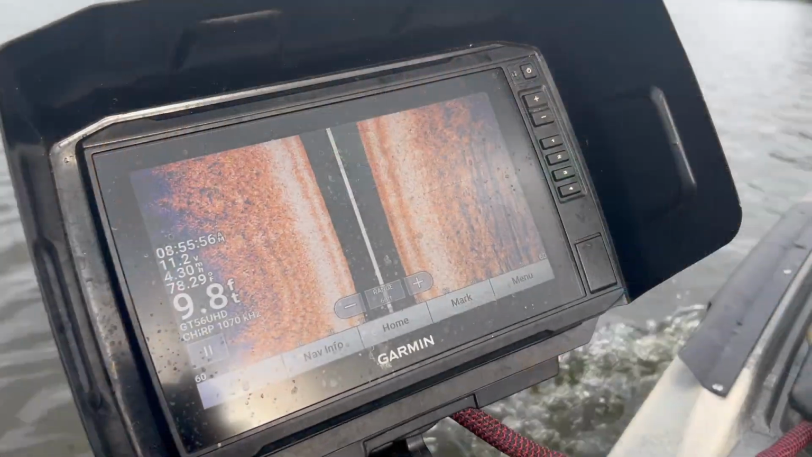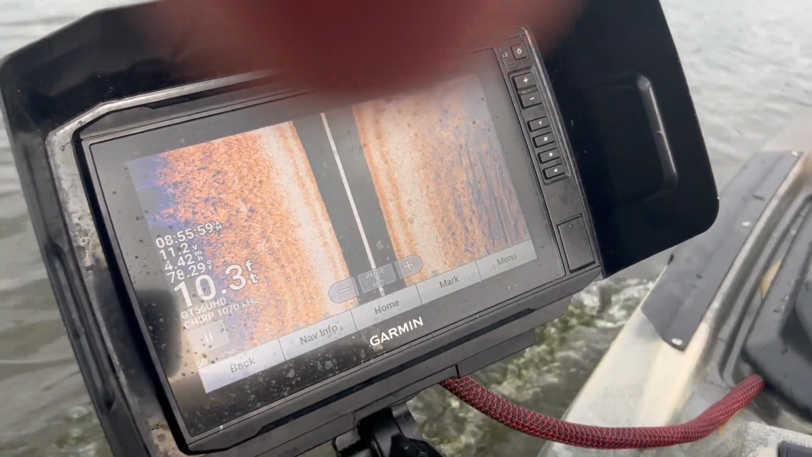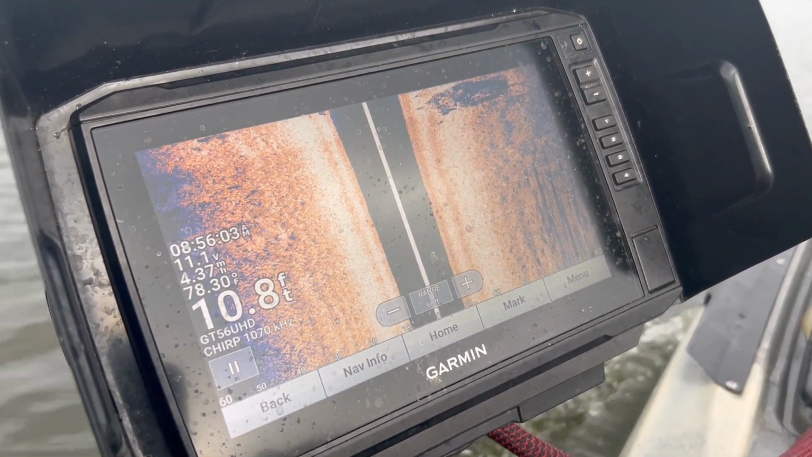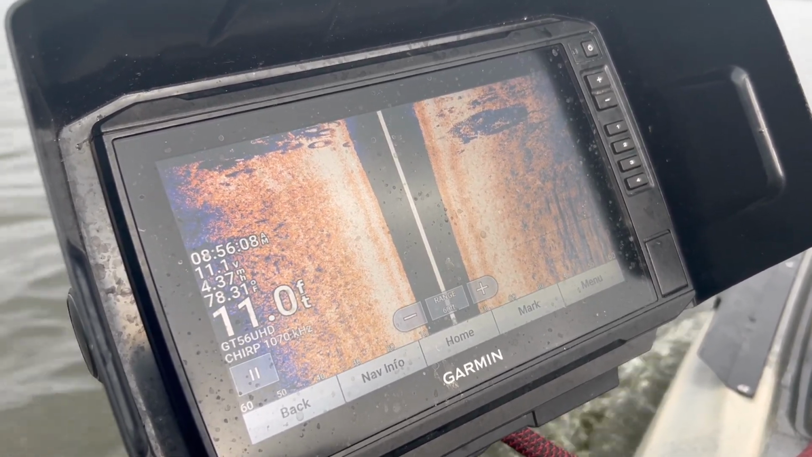But whenever I locate a structure that I want to fish, I get closer to it and I decrease the range, maybe down to 40, maybe 60 feet. And that's going to give me a lot more detailed image of what I'm looking at on that side scan. So essentially, decrease the range if you want better clarity.